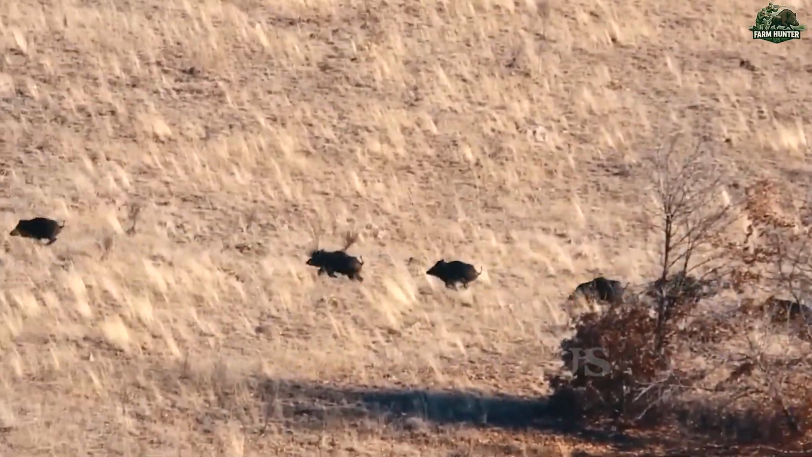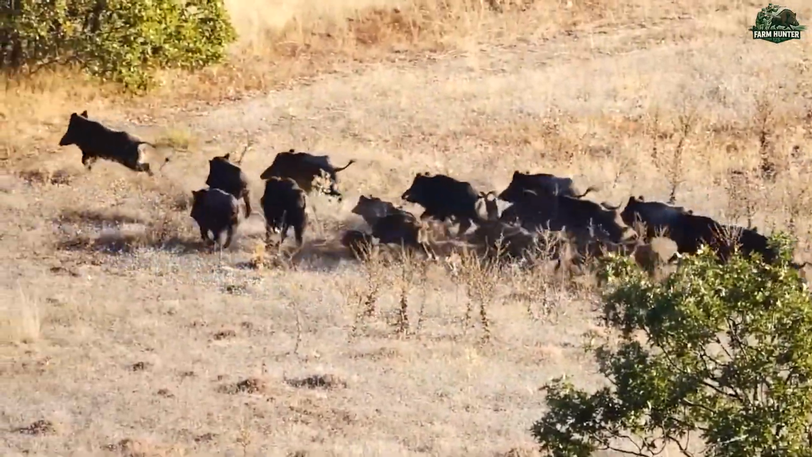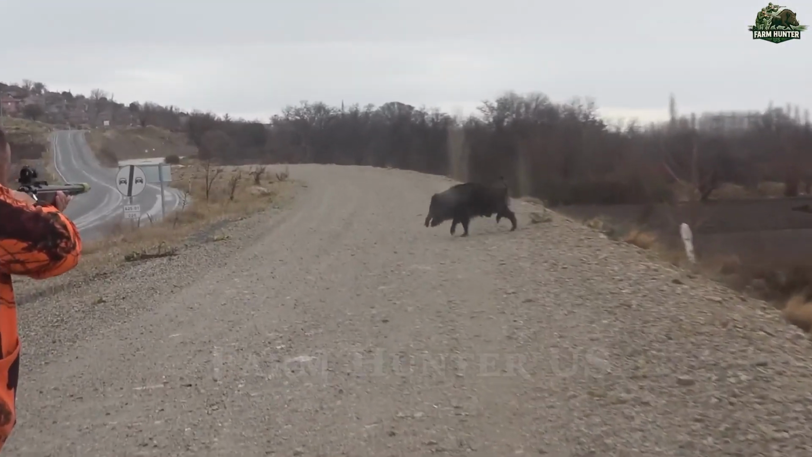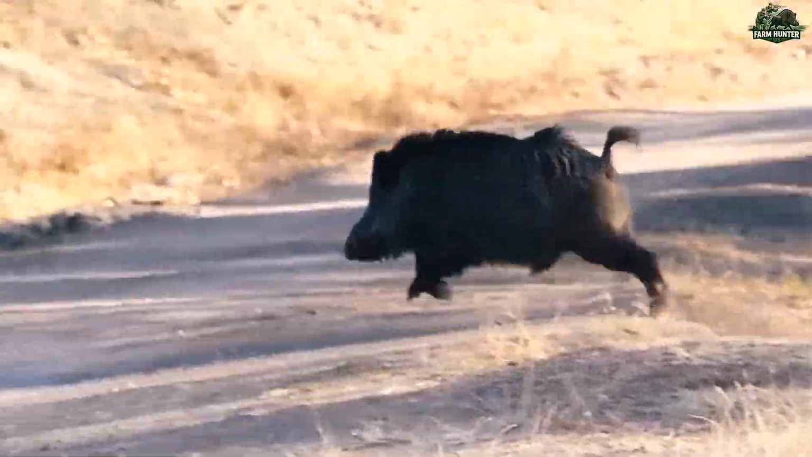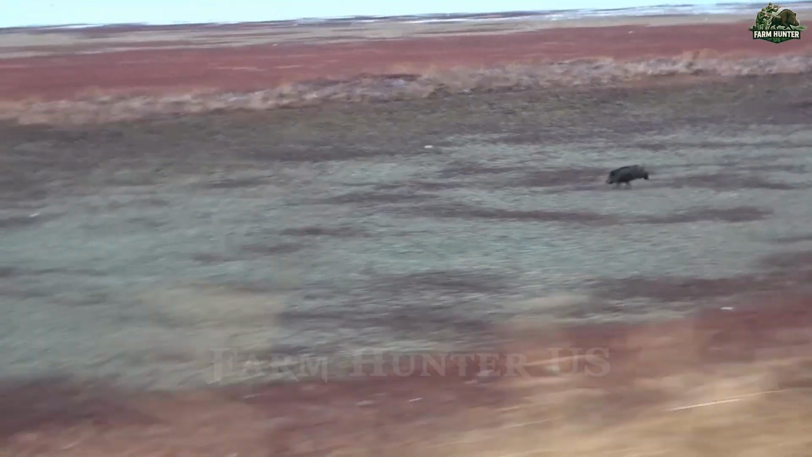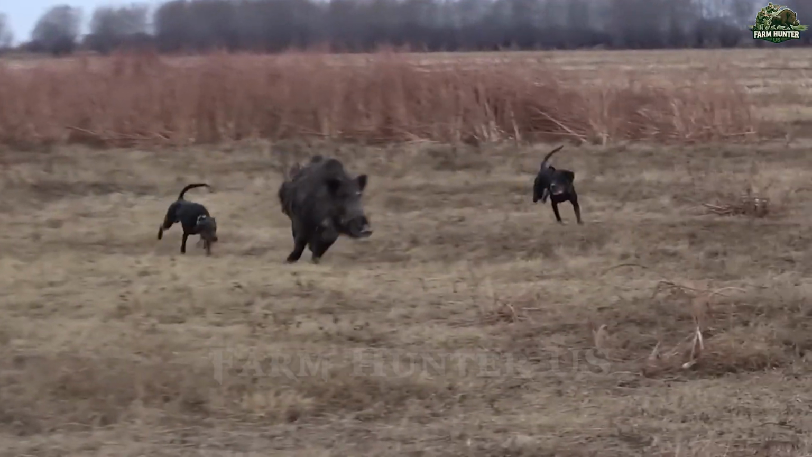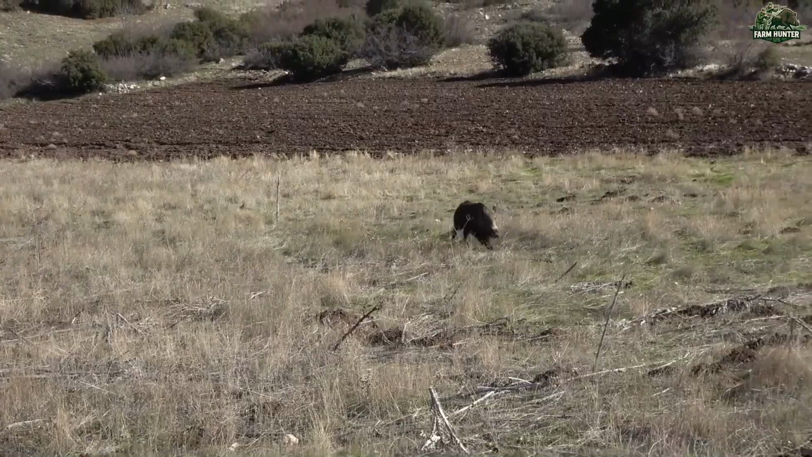From a high perch overlooking the valley, we saw yet another massive herd moving at high speed. Their numbers were staggering, over a dozen boars charging in formation. It was clear that direct chases wouldn't work anymore. We quickly split into smaller units and deployed ambushes from multiple flanks. The plan worked like a charm. Trapped between firing lines, most of the herd was neutralized.